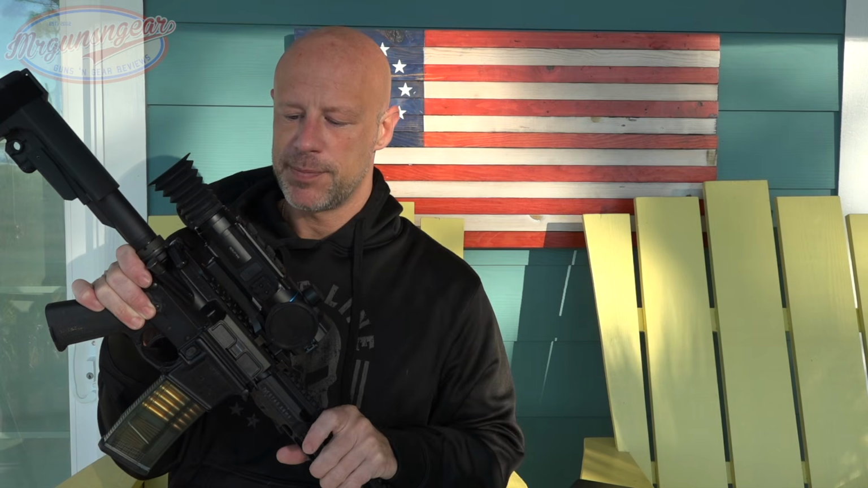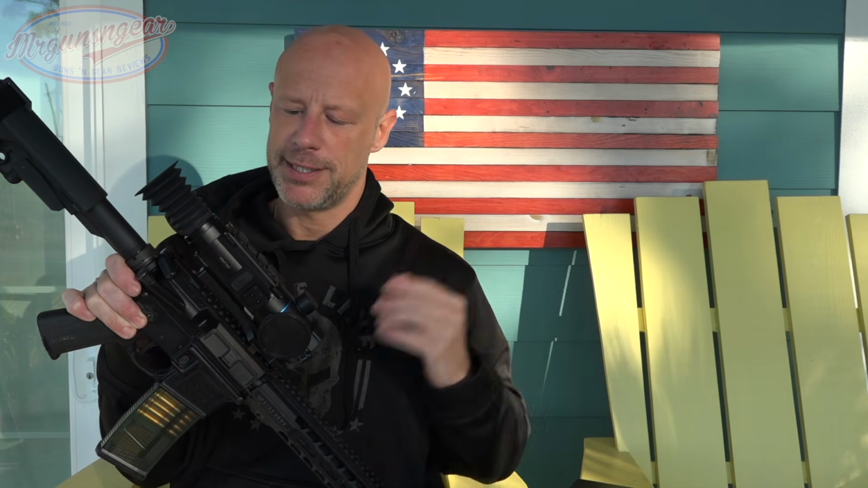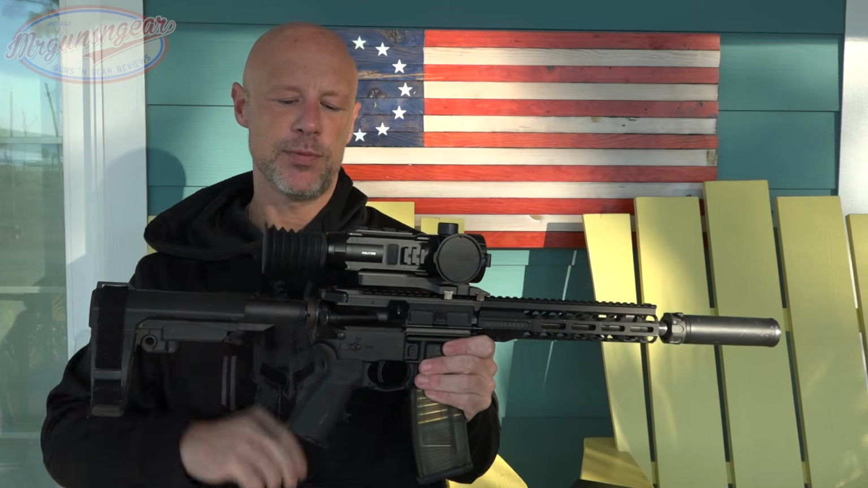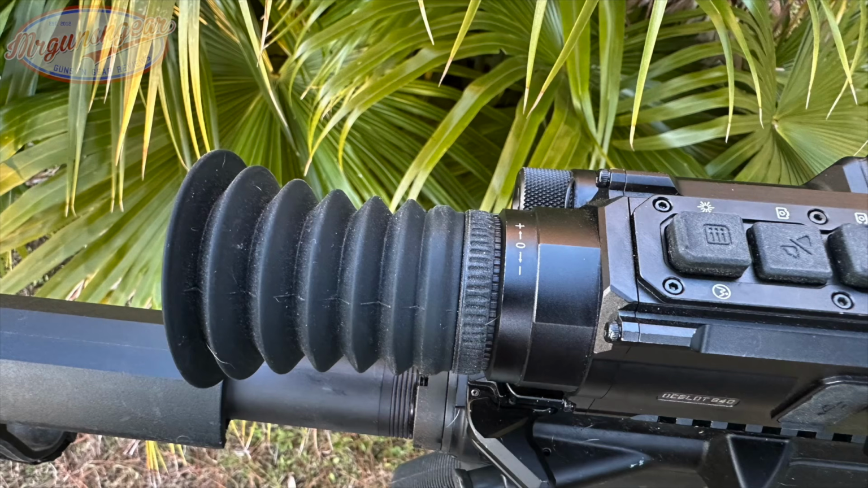Some of them have variable magnification up front. This one does not. This has digital magnification, which we will show you guys in just a second. And I suppose before we get into those technical specs and the details, let's talk about what is here on the outside. So here we have this eyepiece which threads on to the rear of the optic. Of course, you can take it off if you don't want it.